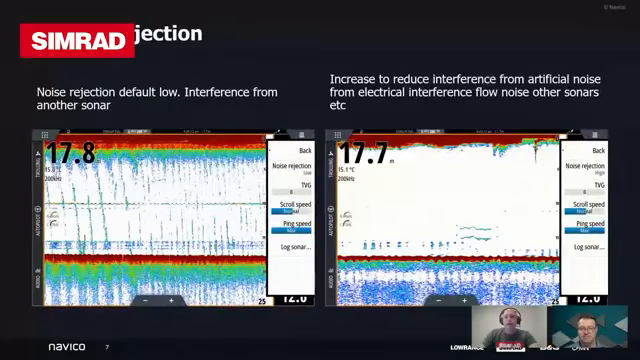Cool. Okay, so the question about noise rejection. What I've got here is a couple of images using what we have on our machine. We actually have a specific noise rejection function. On the left-hand side here, what you're seeing is sonar to sonar interference. That typically manifests itself as these sort of vertical bars. They're normally very, very frequent in the repetition, and you'll see them as these little vertical lines on screen. It looks a bit messy.